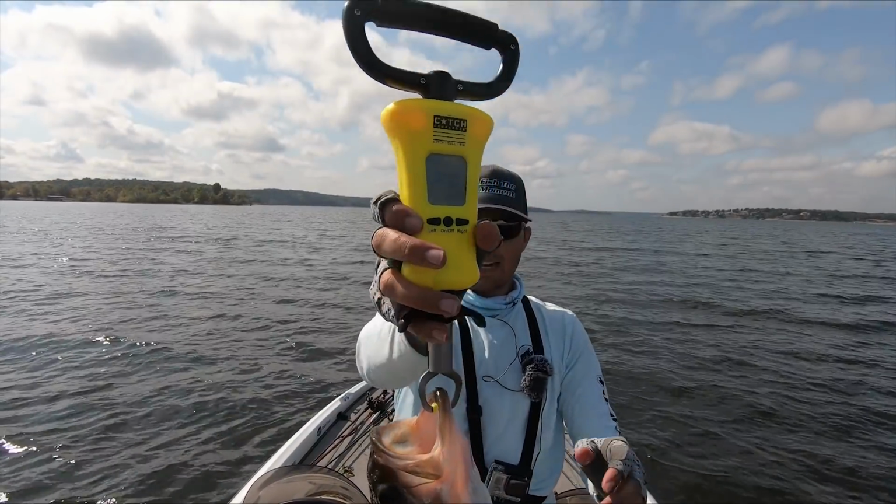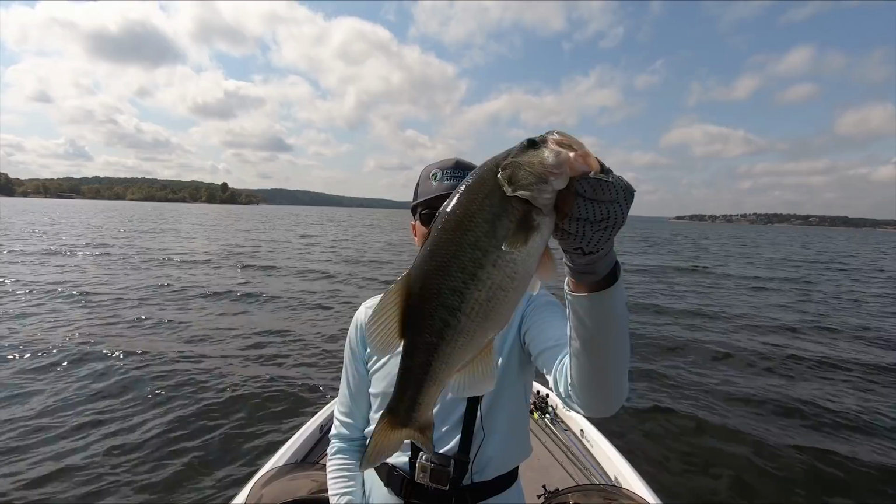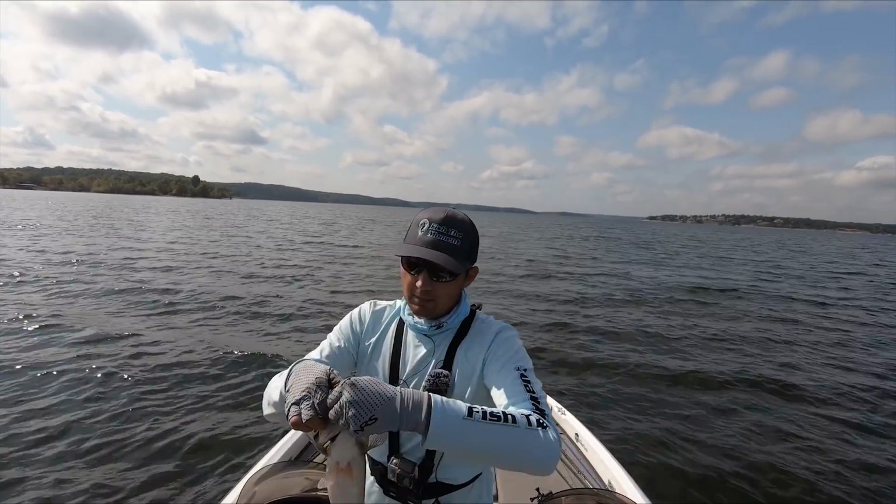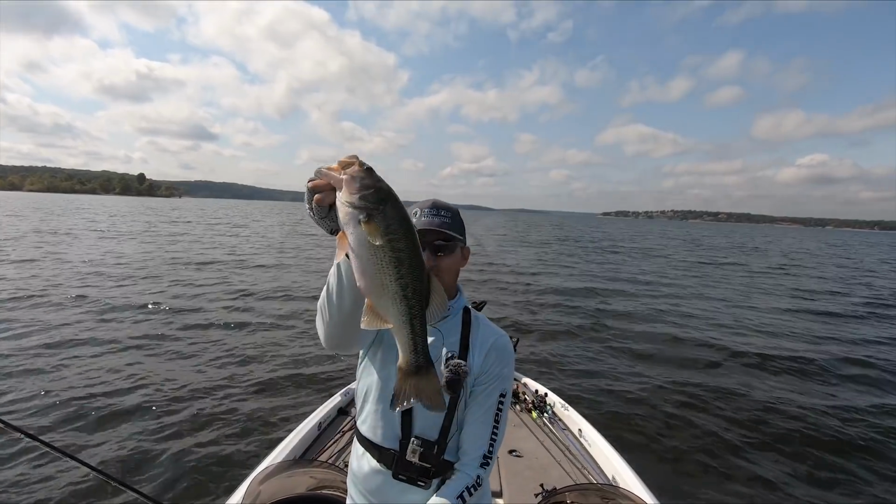2 pounds, 6 ounces. Solid keeper right there. Lock that weight in. And there we go, 2 fish in the box for 4 pounds. Nothing crazy, but 2 pound average. And if I can add a 4 or 5 pounder to that, I might be in good shape, especially since we're only fishing for like 4.5, 5 hours a day.